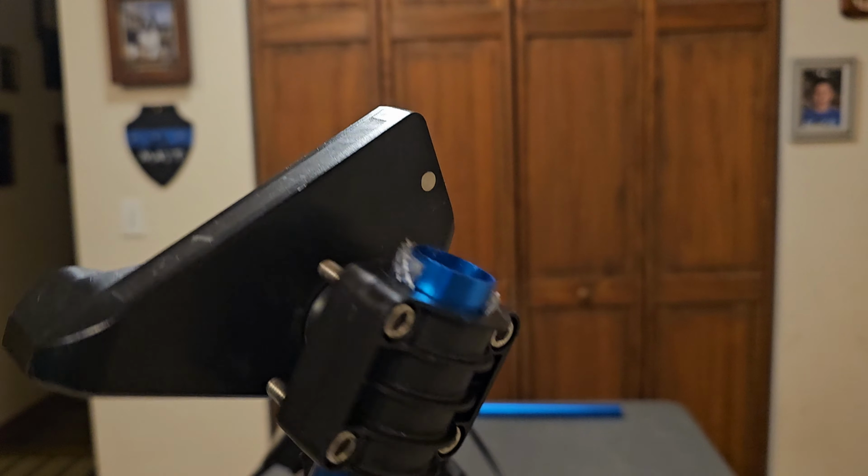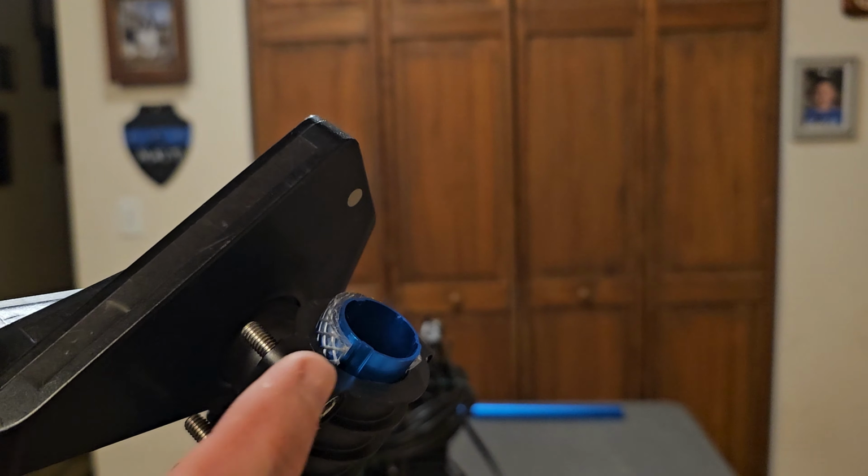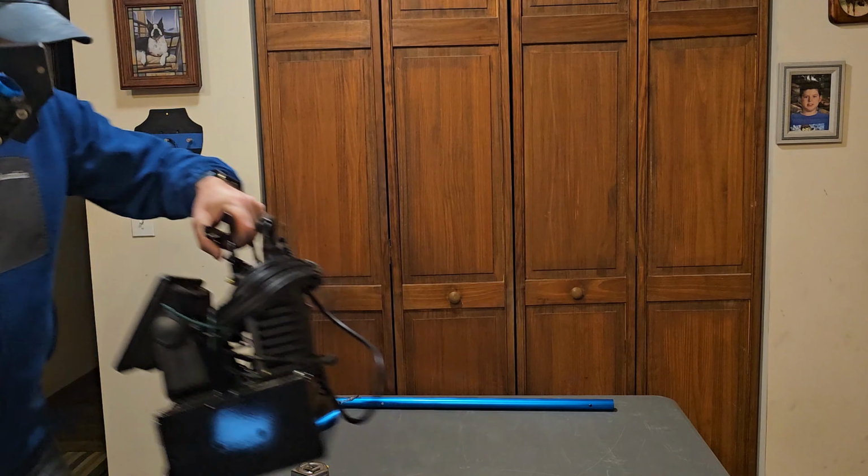Okay, let's see if we can get that in focus. Yeah, you can see the hose. It was a clear water hose, but you can use green or whatever you want to use.